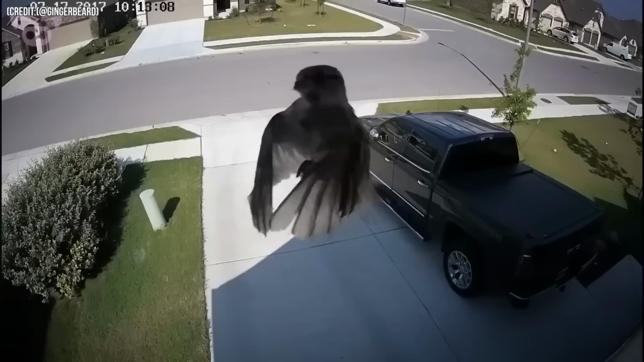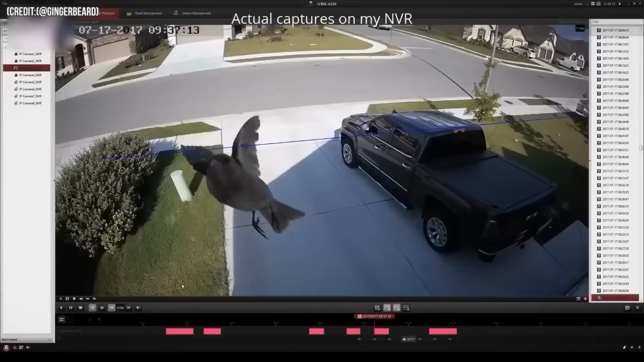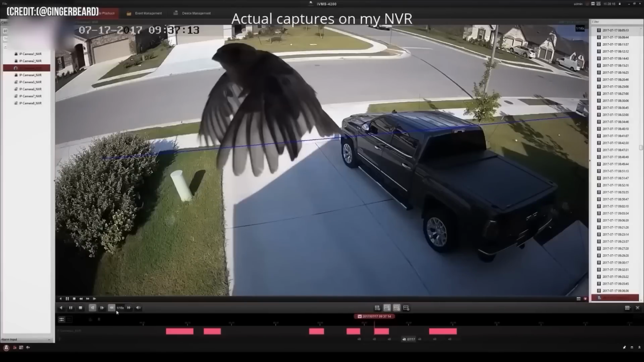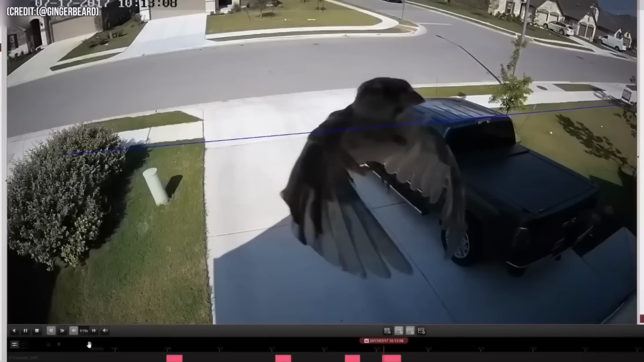The person who originally filmed the video, a YouTuber named Ginger Beard, explained that the eerie effect is simply a result of the camera's frame rate being perfectly synchronized with the bird's wing flapping.